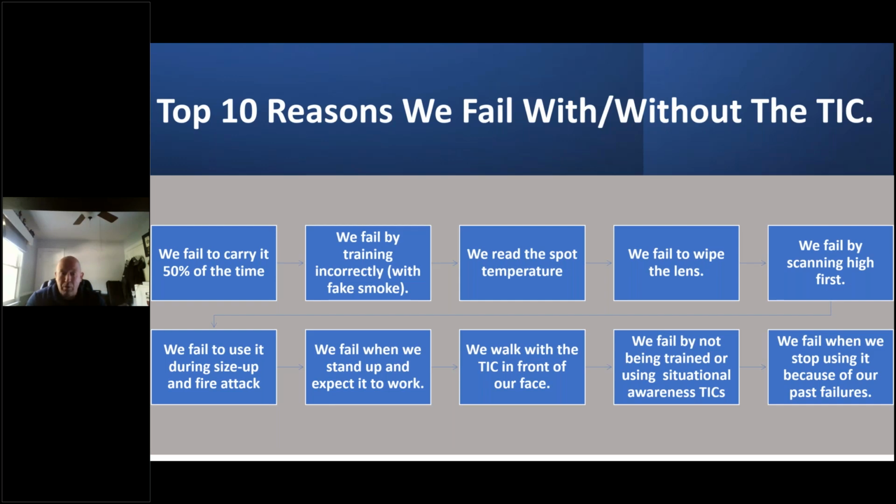So the victim, who is 92 degrees if they're alive, roughly skin temperature, in a 200-degree environment relatively, is not going to show up white hot like you taught a rookie with fake smoke and a heated mannequin. So we've got to fix that. And you've got to help me with that, because I can't fix every consensus standard out there and how we do training. But 1403 needs to be revised. That's all I'm going to say on that.